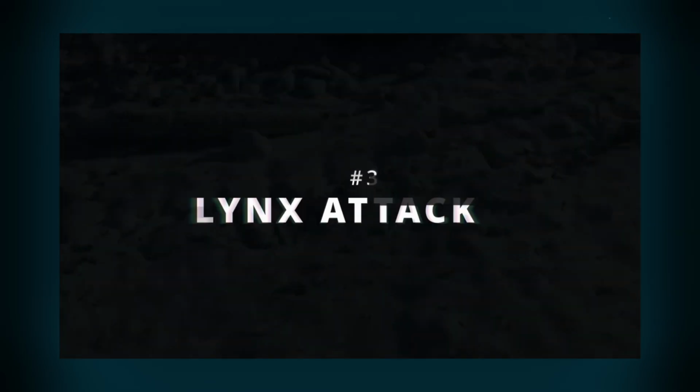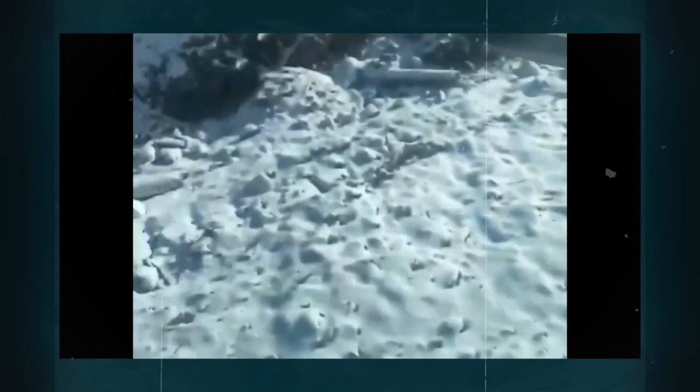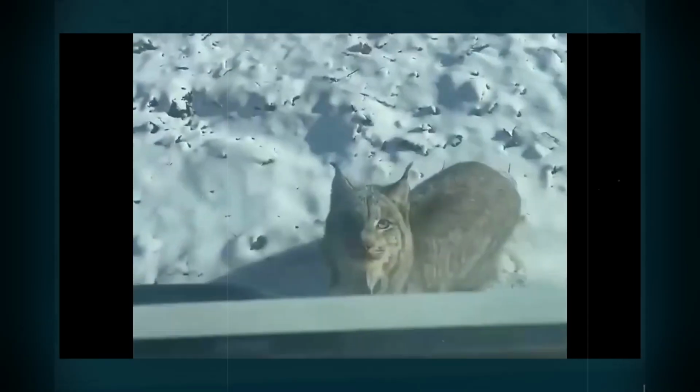Number 3. Lynx attack. I found this video on the Instagram channel Nature's Metal, which I have edited to filter out the strong languages present in it. What we see is what we get, an otherwise harmless lynx aggressively propelling itself towards a human inside a car, only to be blocked by the fully closed car window.